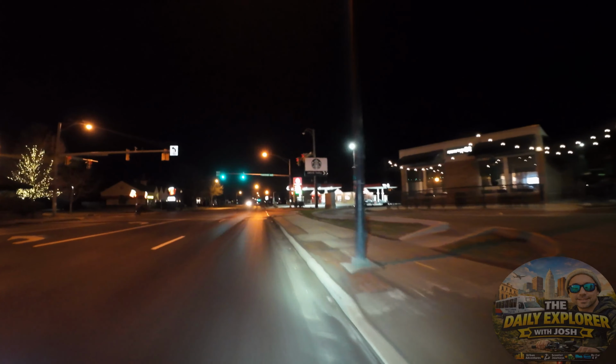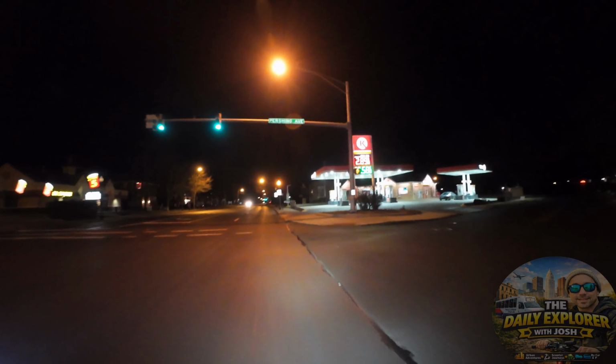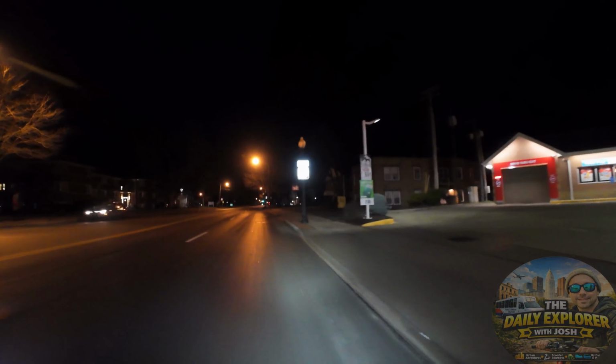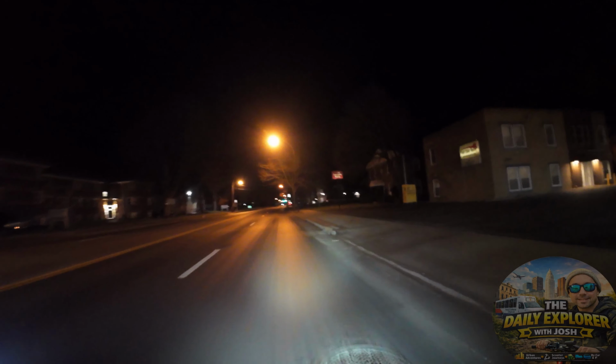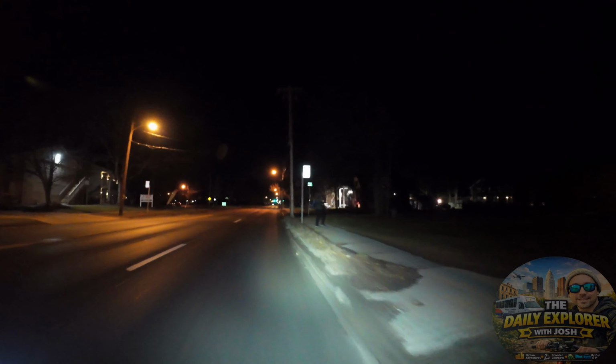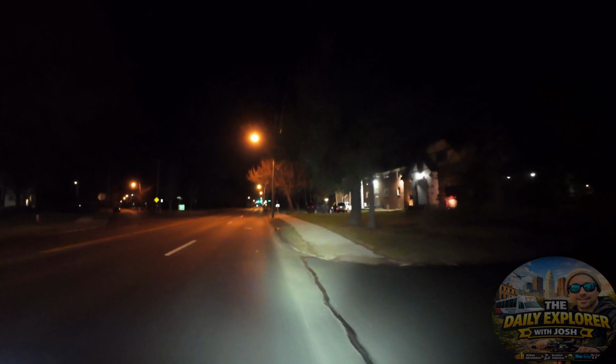Got another person on a bike on the other side over there. Double check behind me. It looks like we've got somebody on the left-hand side coming up on a vehicle.